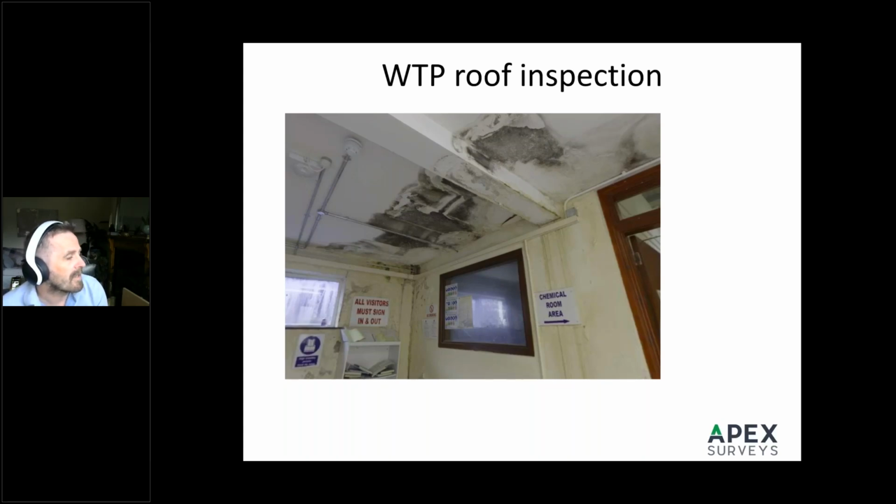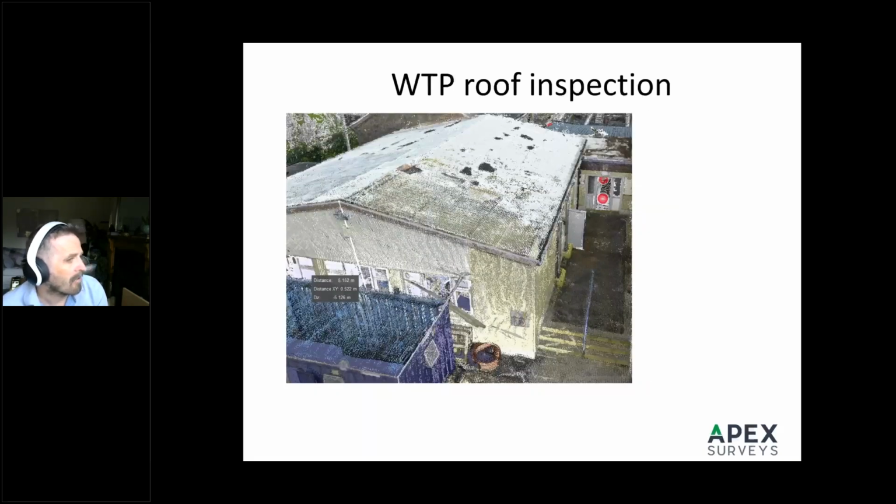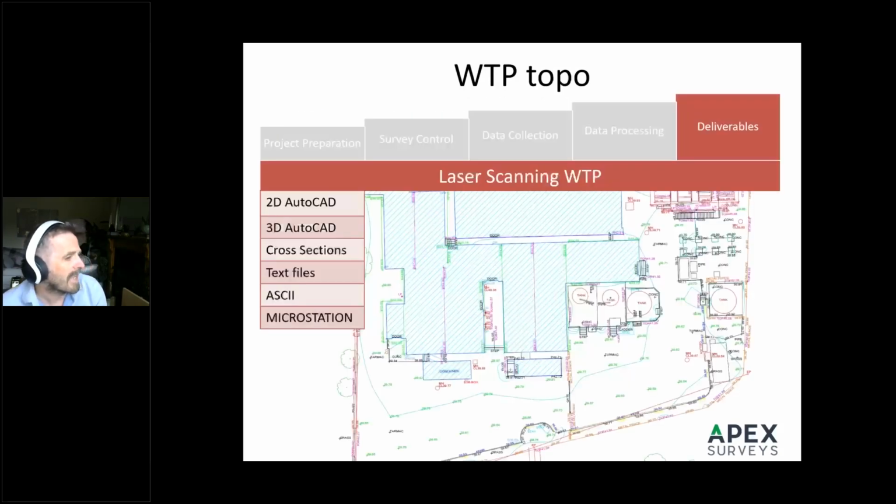So this was a water treatment plant where there were issues with the roof, a leaking roof, and they didn't want to get multiple people down on site. With our survey, we were able to pass on the point cloud and they were able to see where the damage was without the need to hire a MEWP or risk going up on a ladder. Also, this particular site was very remote, so getting someone down there to give access could be an issue as well. From that same data set, we're able to produce 2D and 3D CAD drawings, cross sections.